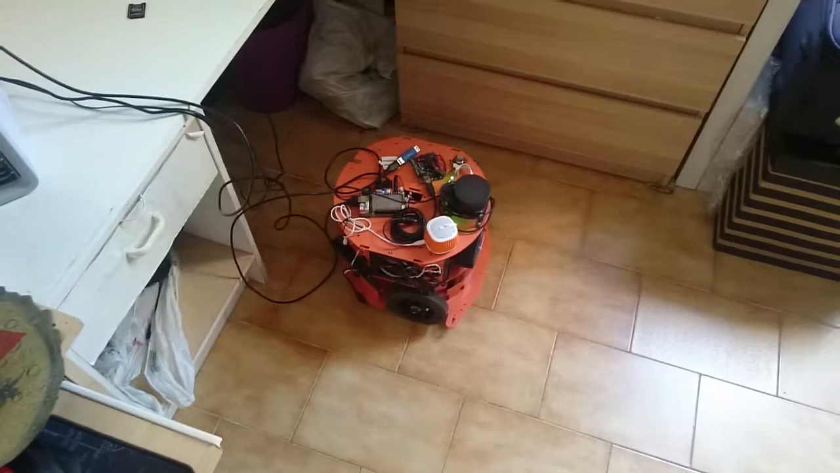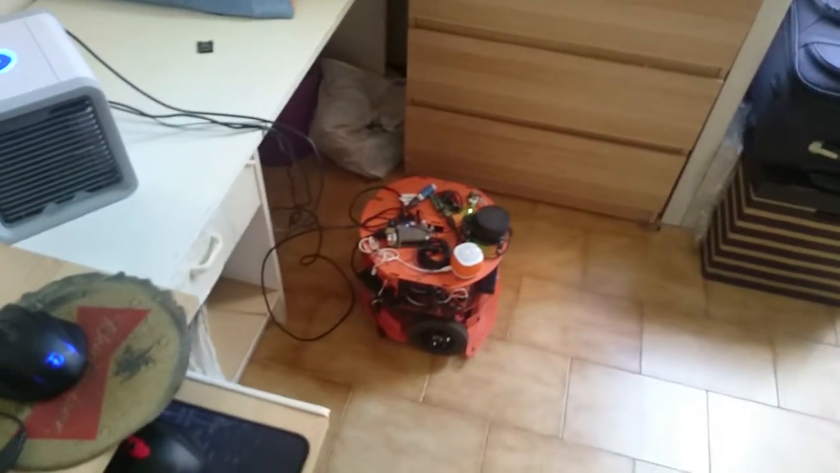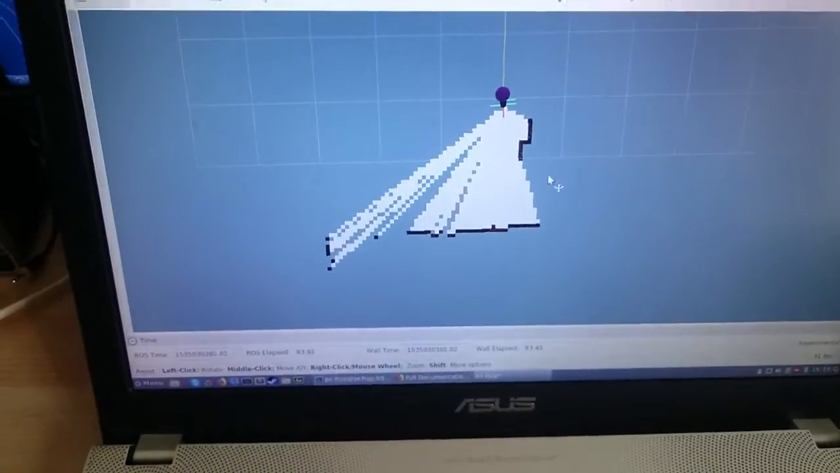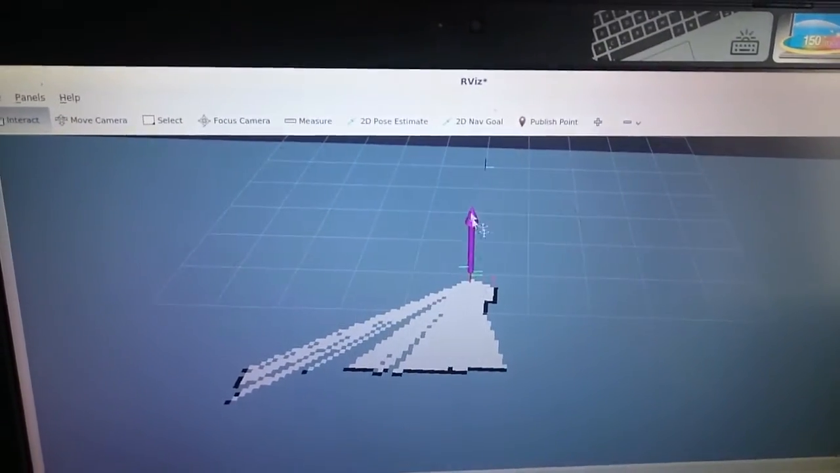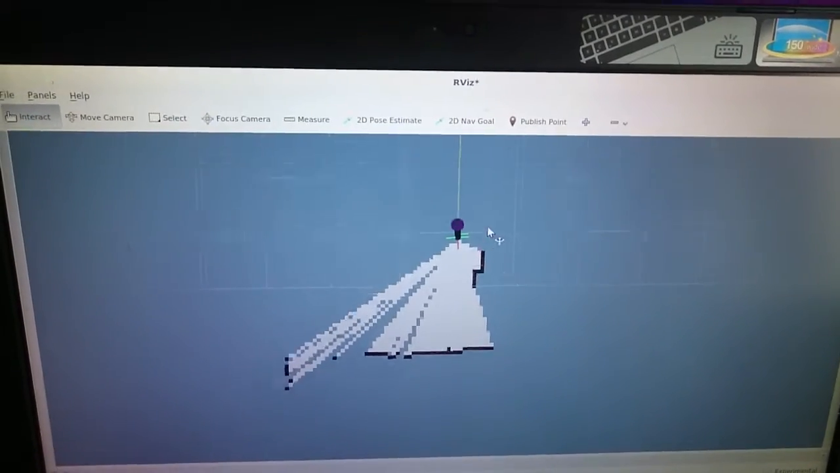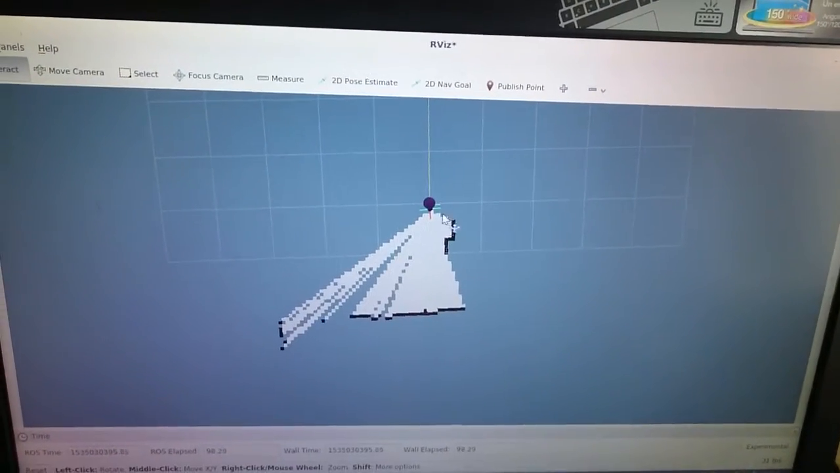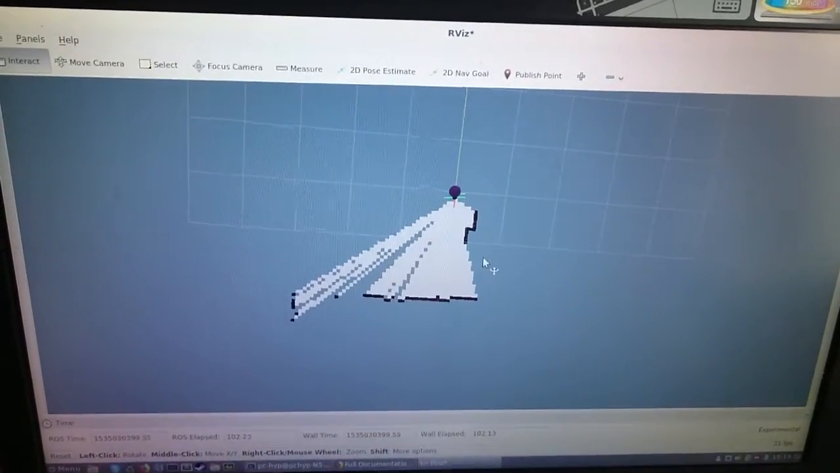As a first step for a good mapping, it's necessary to have a good odometry. Here you can see in RViz the arrows which point upon the IMU, and after our test it results really good.